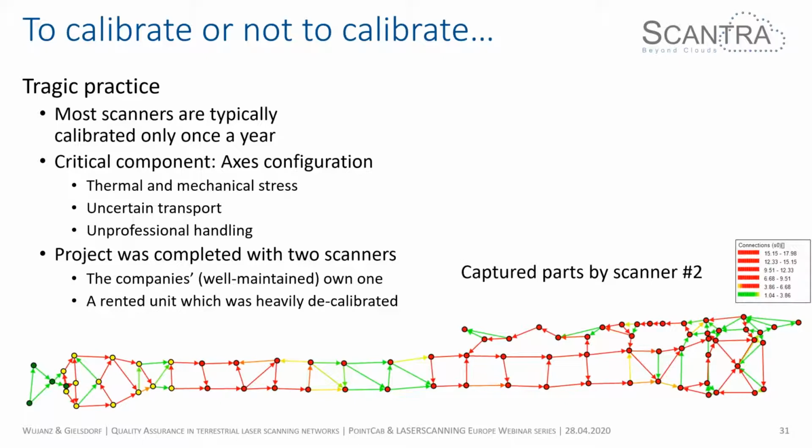What you see here at the bottom is the normalized residual visualized. Just a small reminder, this is the signal to noise ratio between the assumed accuracy and what you get after the block adjustment. If you look at the scans captured by scanner number 2, you can see that it ranges between, I think, 7 and 18 times worse than expected. That actually ruined this client's day. Not very pleasant. But if you had maintained the second scanner, or checked the calibration, you could have avoided this scenario.